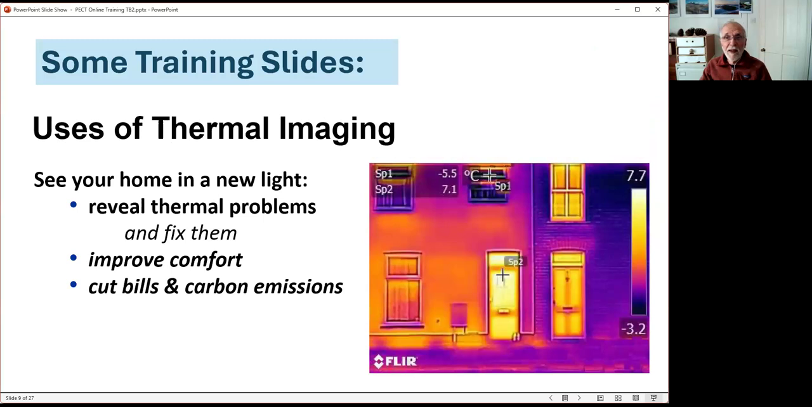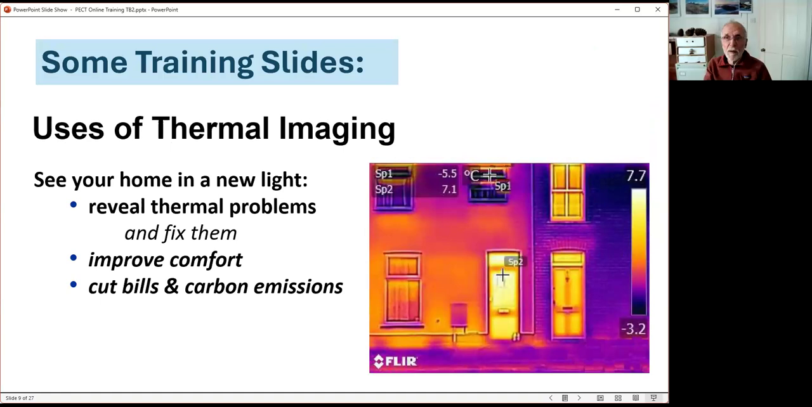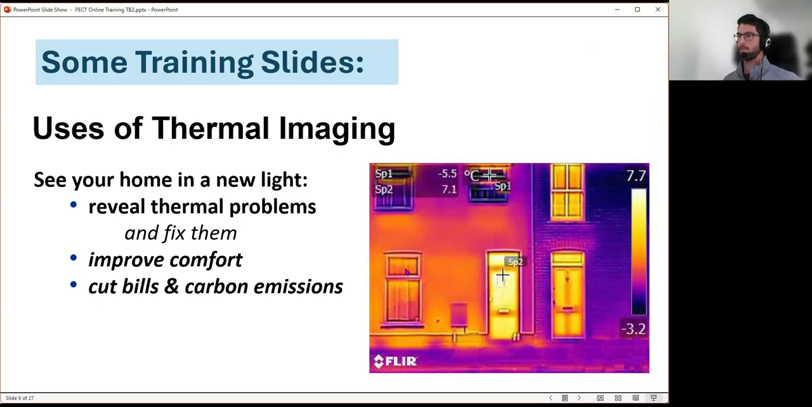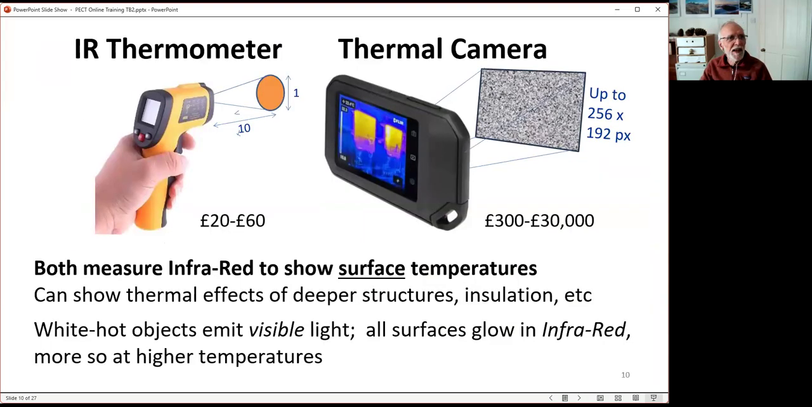Okay, so this is the training bit, isn't it? Yeah. So I've got a few of the slides that we would use in an online training session, and I'm just going to romp through these, but it may give you an idea of what's involved. For most borrowers, they will be surveying their own home, and this will reveal thermal problems. We don't cover in that session how to fix those problems, because that's a big subject, and we want people to improve their comfort and cut their bills and carbon emissions.